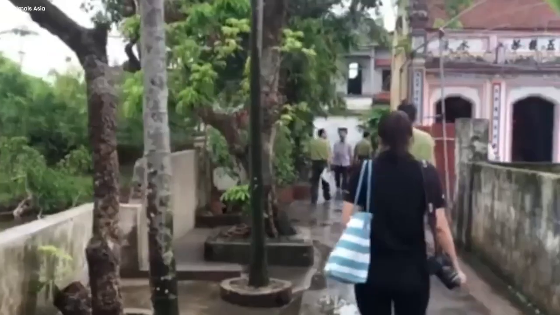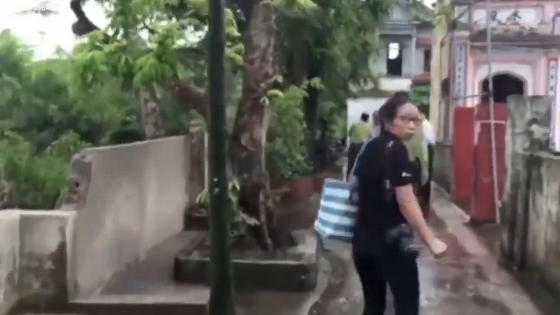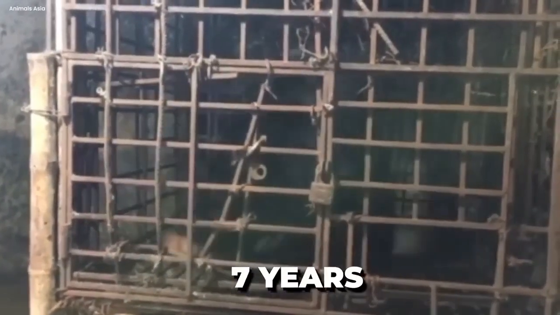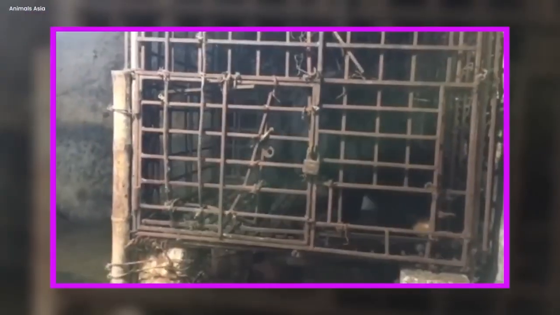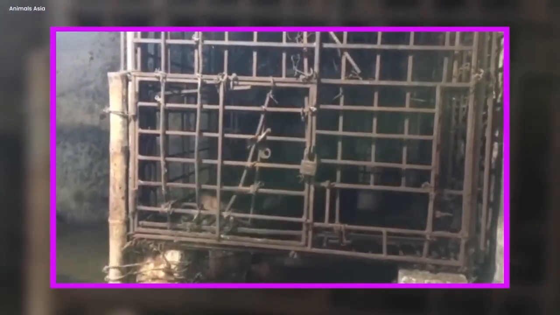Mysterious sun bear rescue. In a dark and hidden place, a video revealed a secret that had been hidden for a long time. It was about a wild sun bear locked in a cage for 7 years. This was a cruel and mysterious thing. As we watched the video, we could see how terrible the bear's life had become.